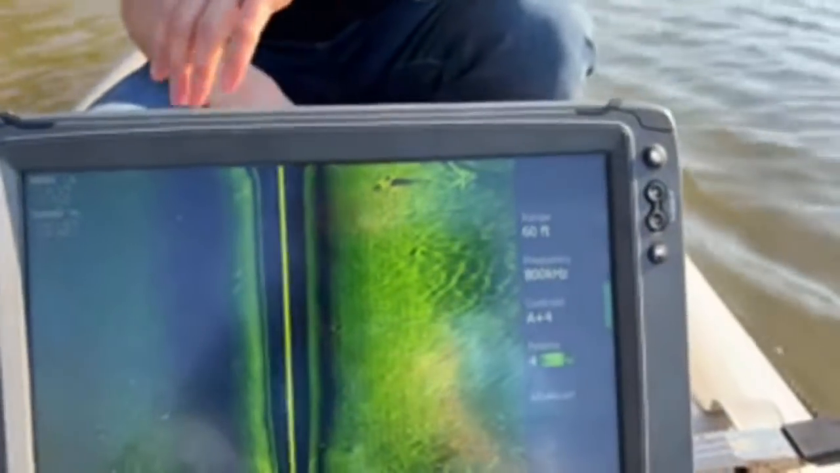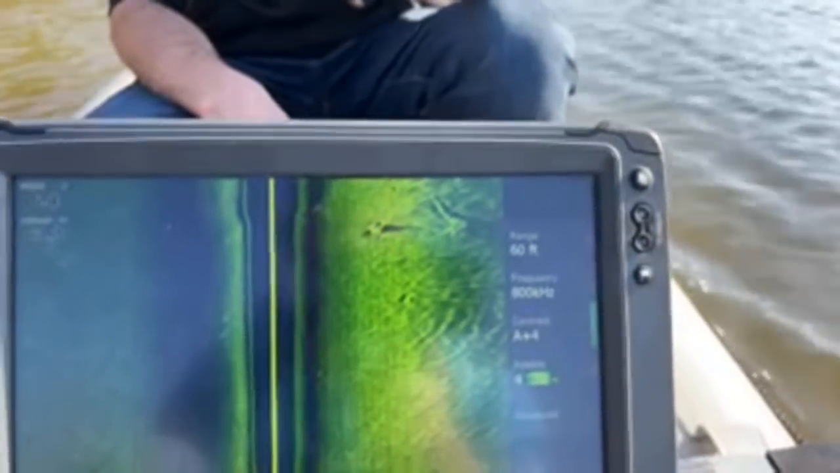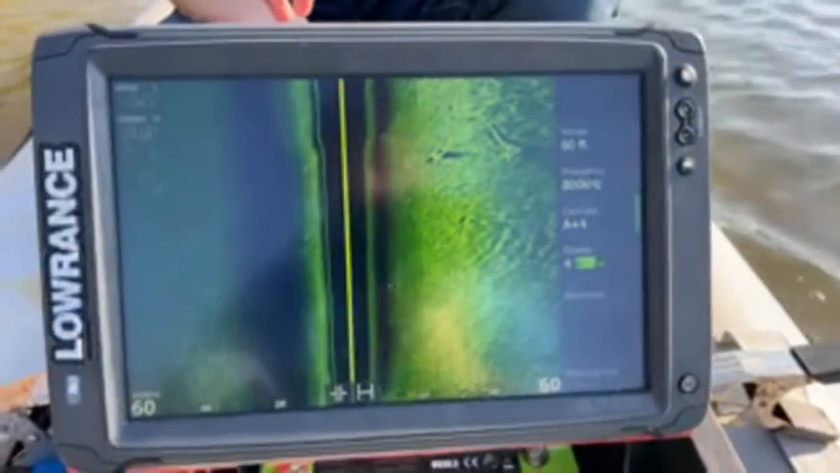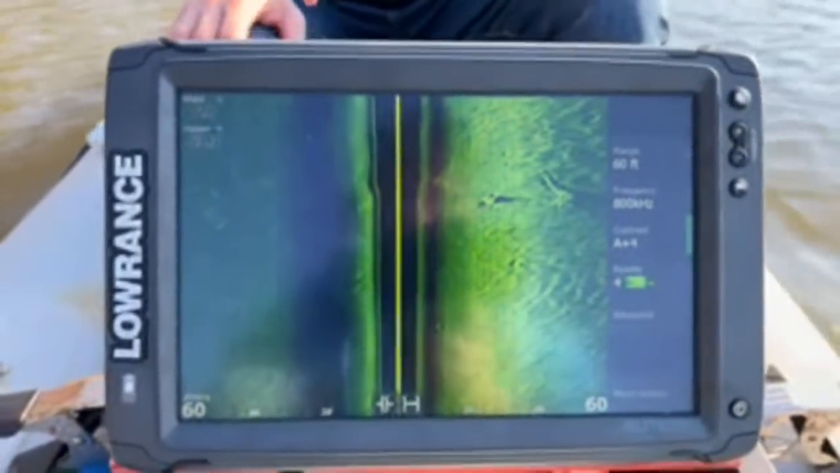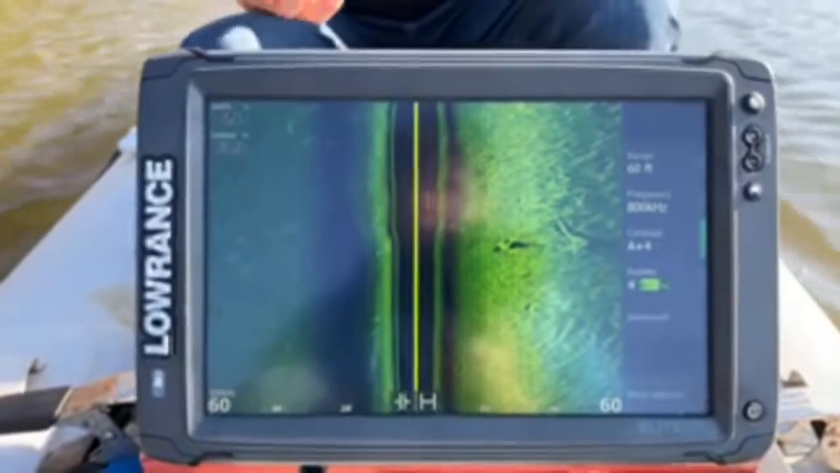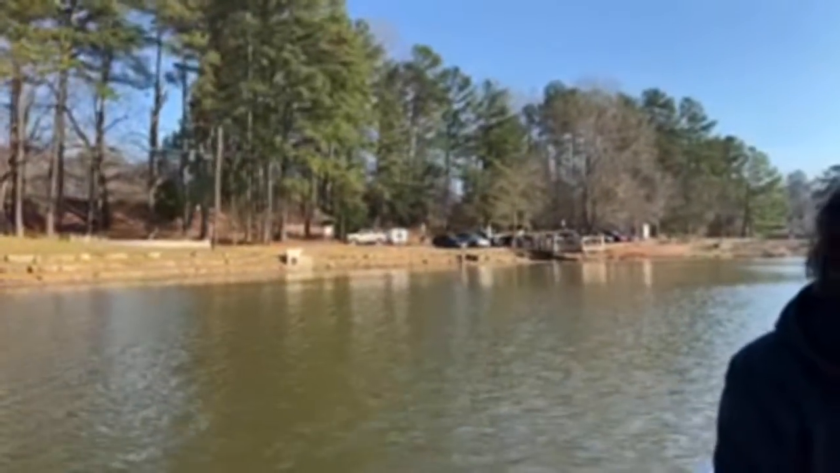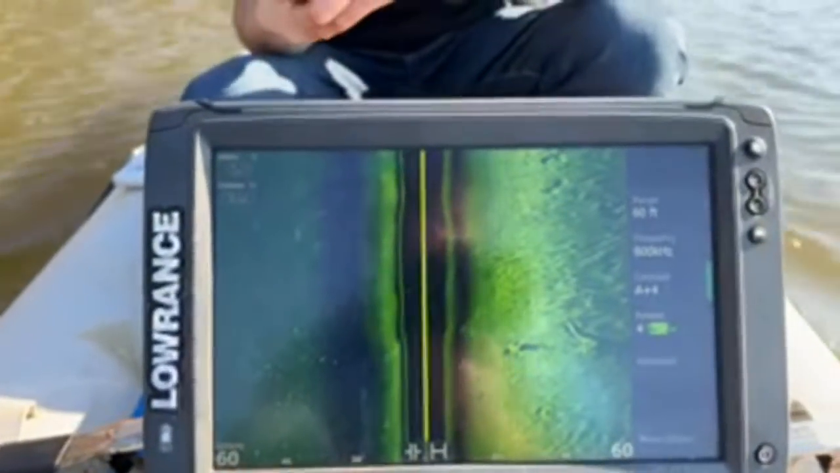See, what is that right there? There's a tree. I think that's a tree to the right. To the left, I think that's a rock. I'm just trying to figure out what item was over to the right that I was seeing, right by this parking area, right near the dock. That right there.